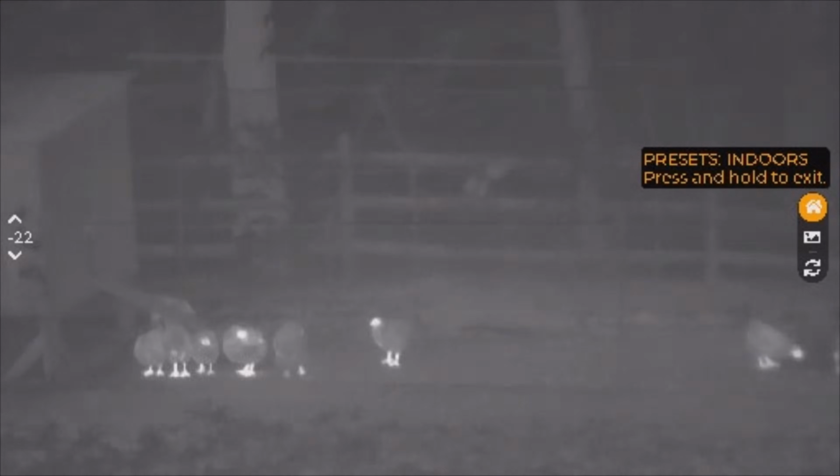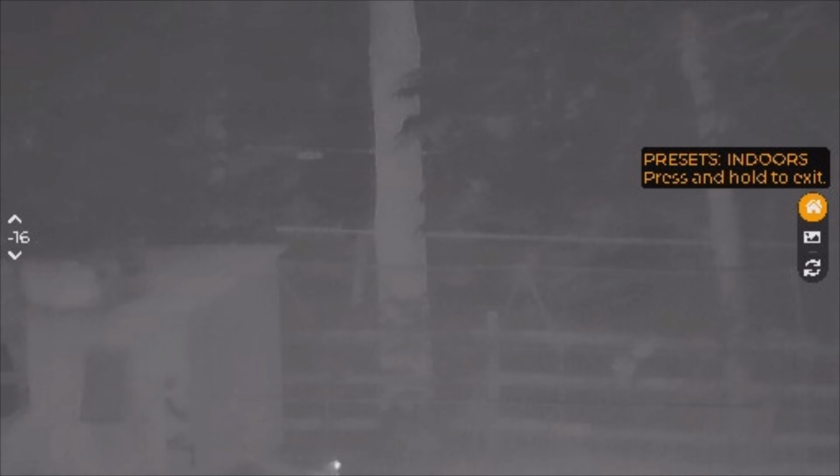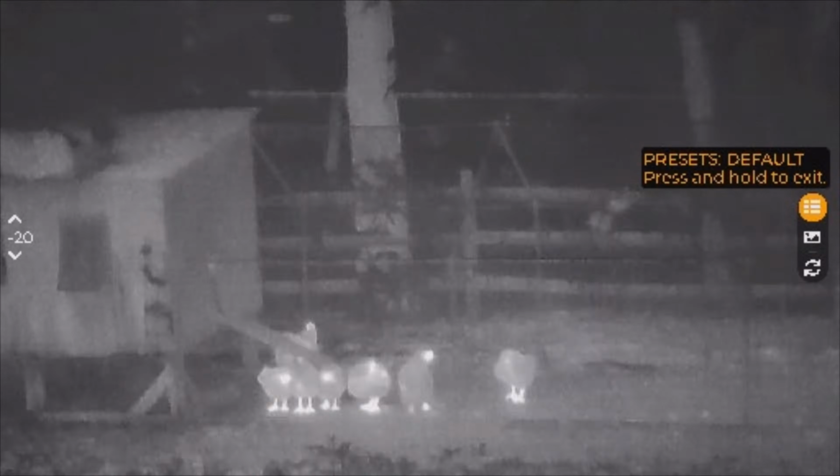The middle button, click it down, pulls up a menu over here for different preset modes: forest, detect, indoor, sky and sea. And these all change. You can kind of look in the background how it changes the hues and how textures are. Some of them are better for navigating than others, although I don't recommend this device for navigation.